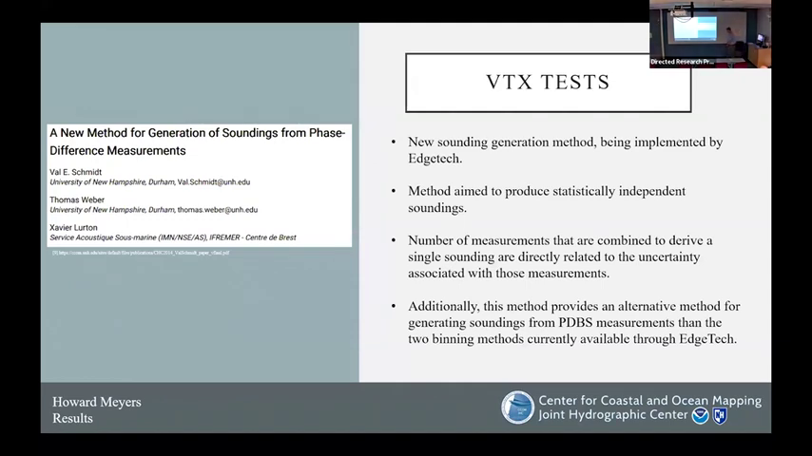So the next method for generating soundings, EdgeTech has been implementing it. This method was first produced by Val, Thomas Weber, and Xavier Lurton. They call it their BTX method, which they derived just from the names of these authors. From this paper, this method aimed to produce statistically independent soundings, and the number of measurements that are combined to derive a single sounding is directly related to the uncertainty associated with those measurements.